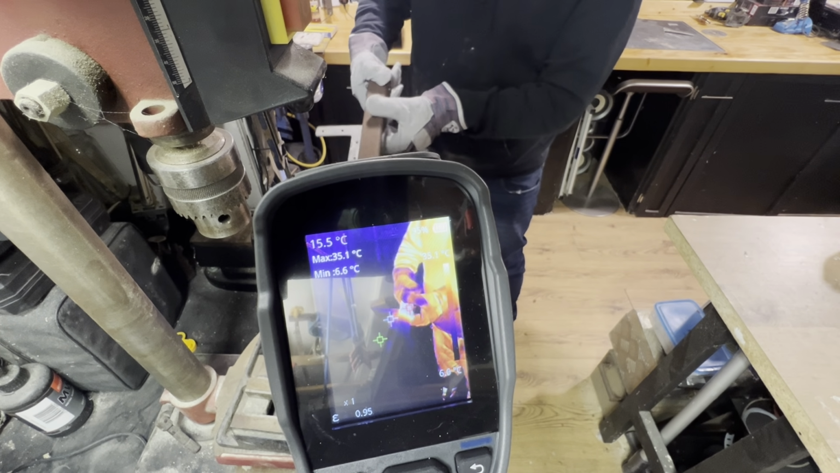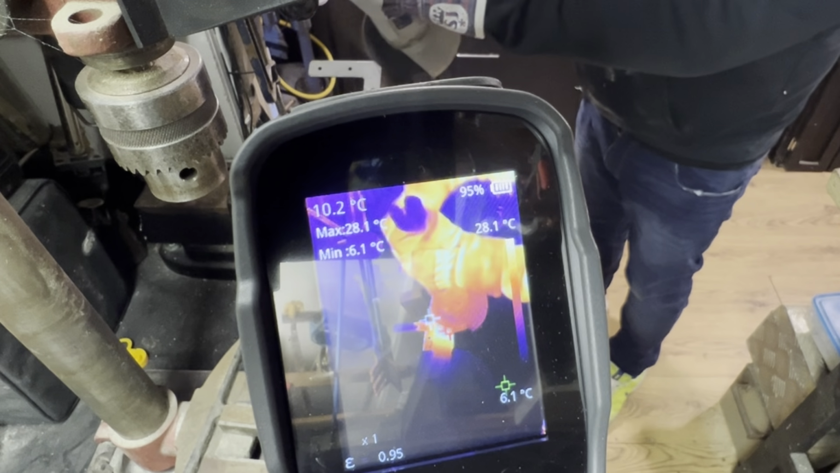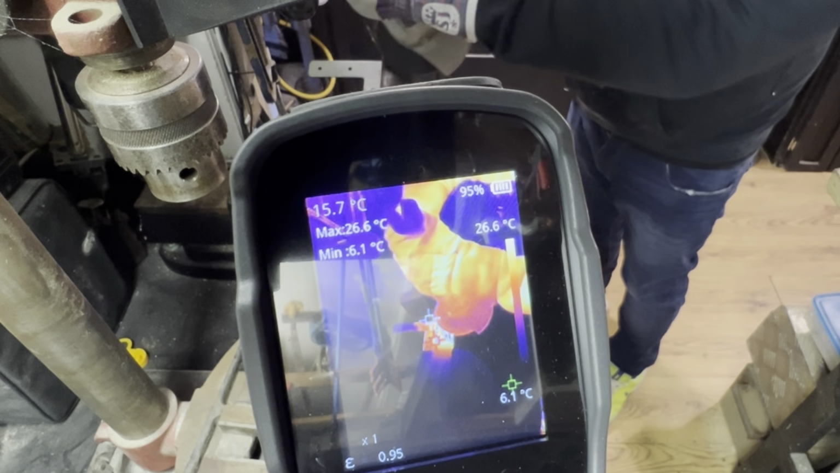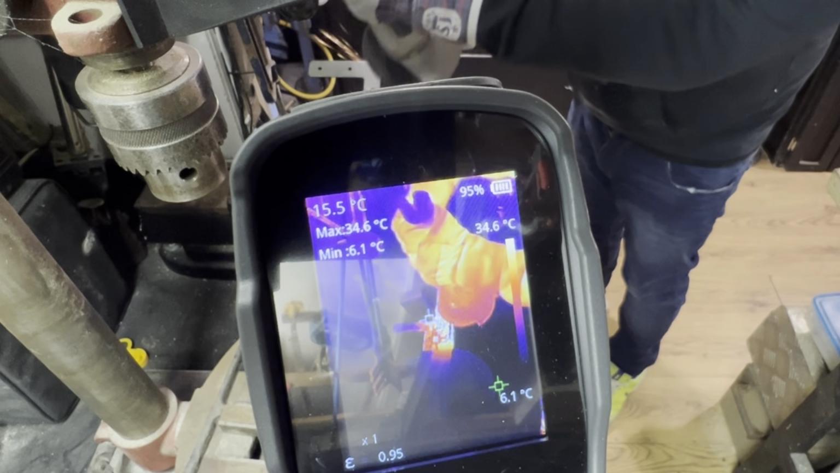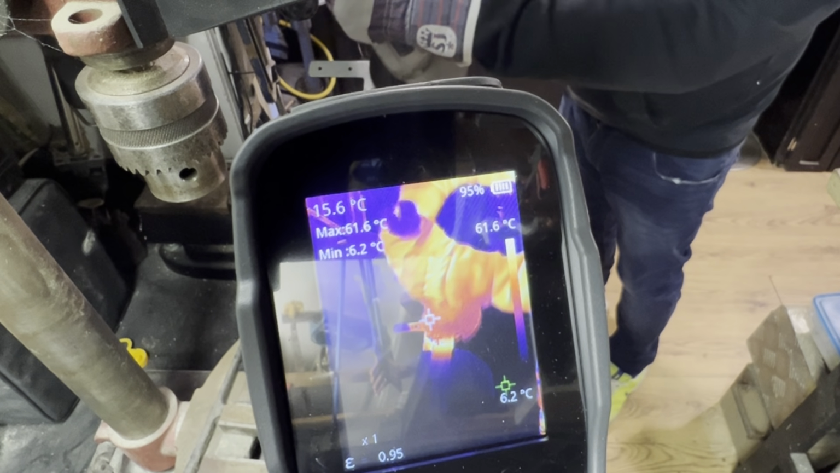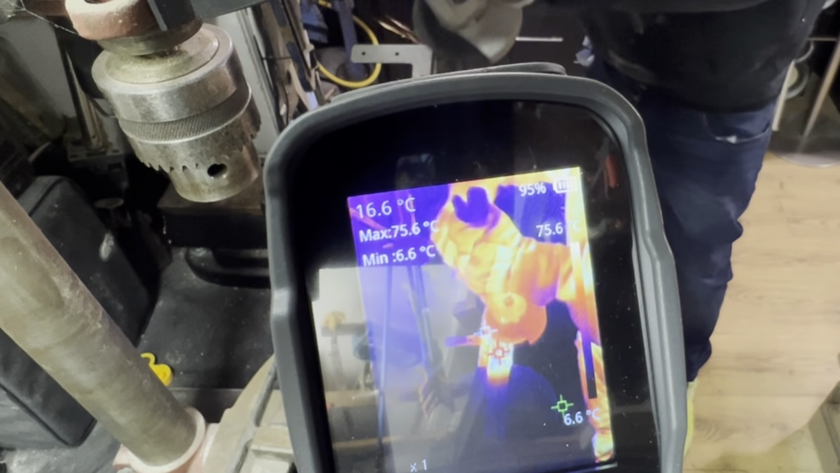Typical. So I realised after doing a bit more sanding, a bit more grinding, I turned it over and it's still red hot, as you can see. What we're going up to now, 26 degrees. Oh, hang on, what are we at? 61, is it? 72, 56, 85, 45, 76. Look, we're having to play around with it at this stage. So say in the next video, I'll go into more depth.